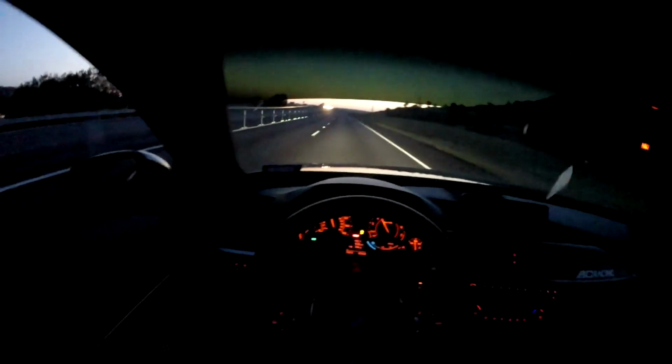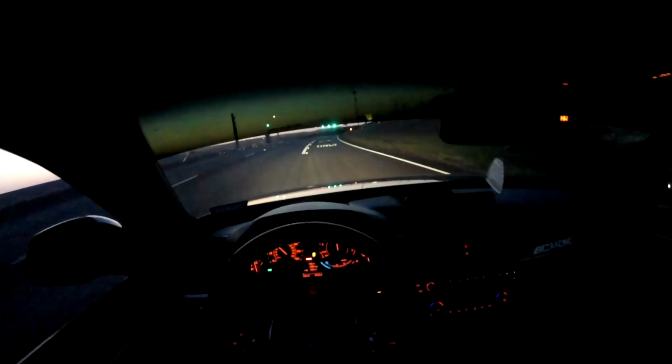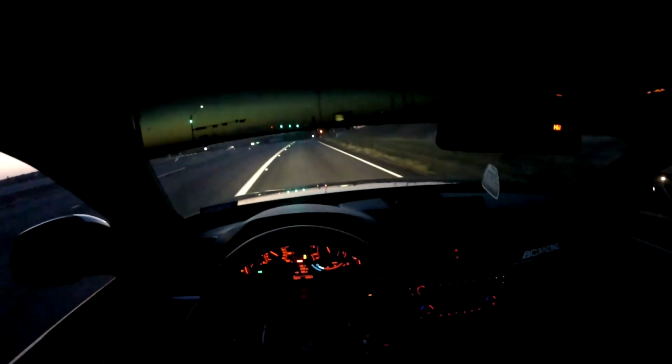Like 70-ish miles per hour, and dude, there's absolutely no drone whatsoever. You're probably asking, how is that even possible with a straight pipe? And the honest answer to that is, I have no idea.